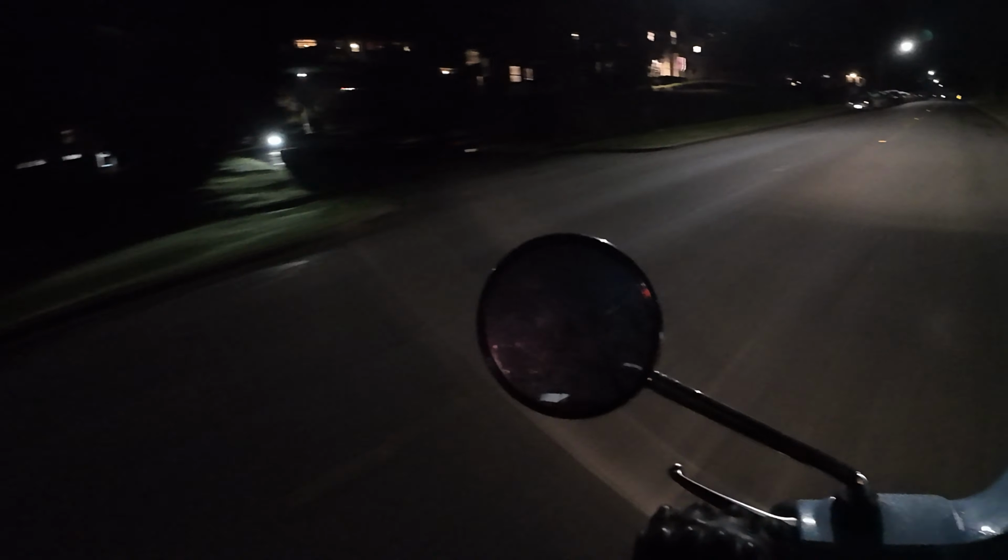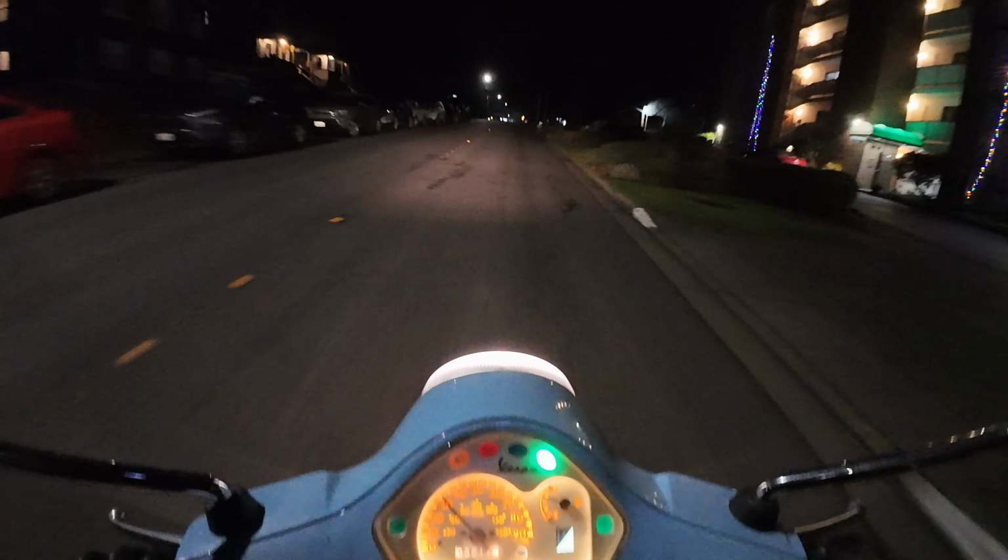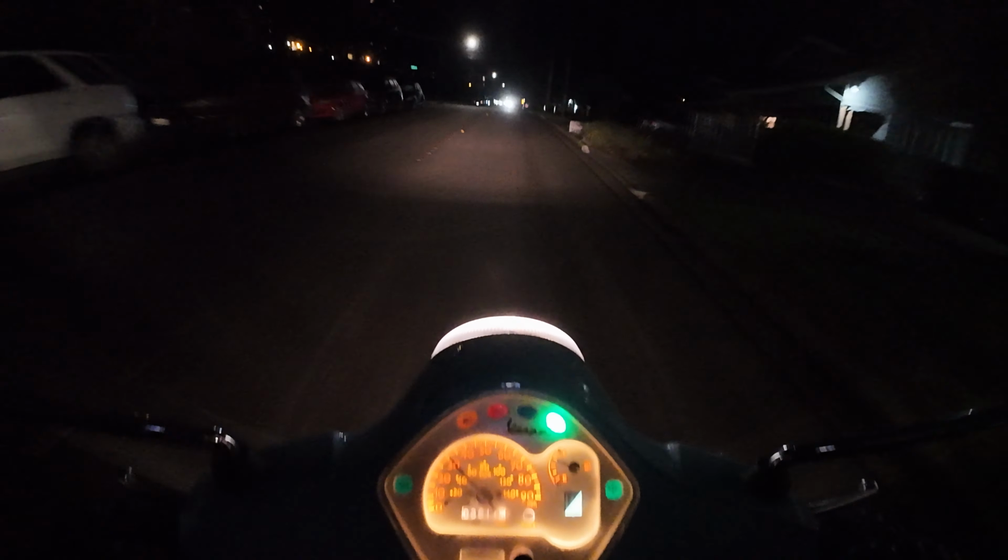This is a huge hill, no problem at all. Going right up it. This little 150cc engine is peppier than I imagined it to be.